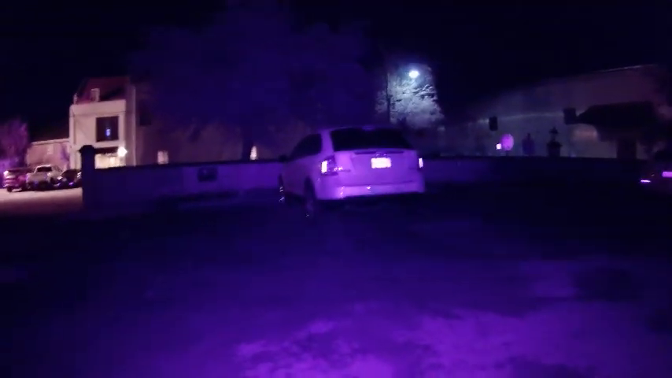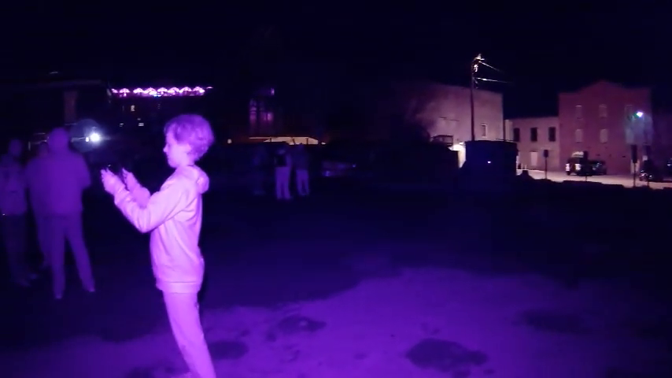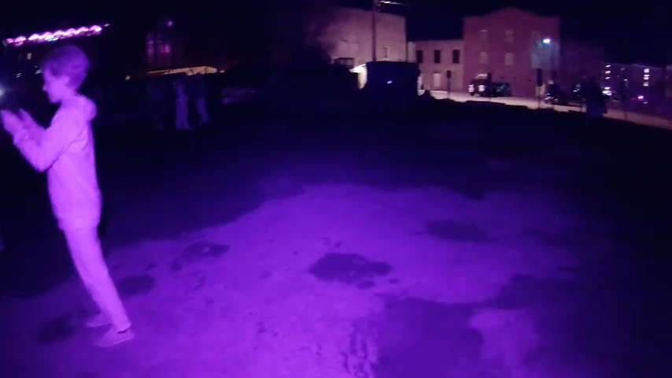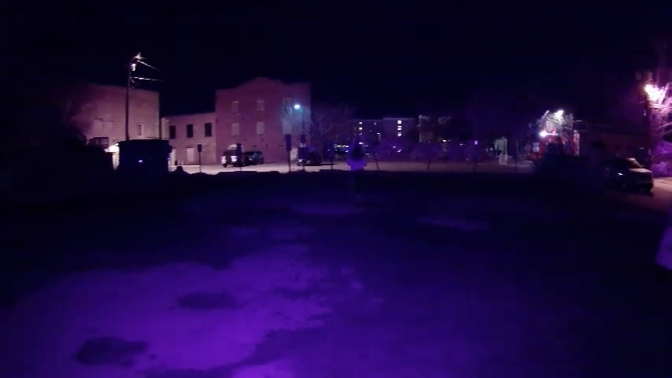Sitting on the car. Where are you buried at? In a white car right there. In a white car? This way. Oh, I swear to God, if it's a tree, I'm gonna... It's like right over here. I went right over here. Look away from the top.